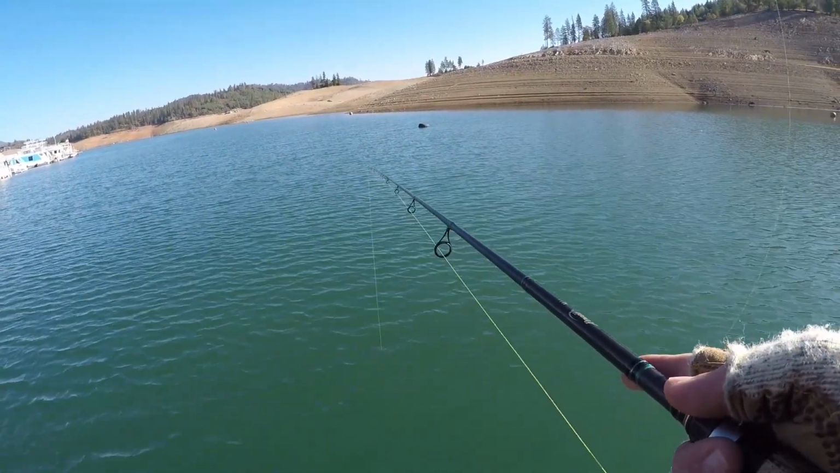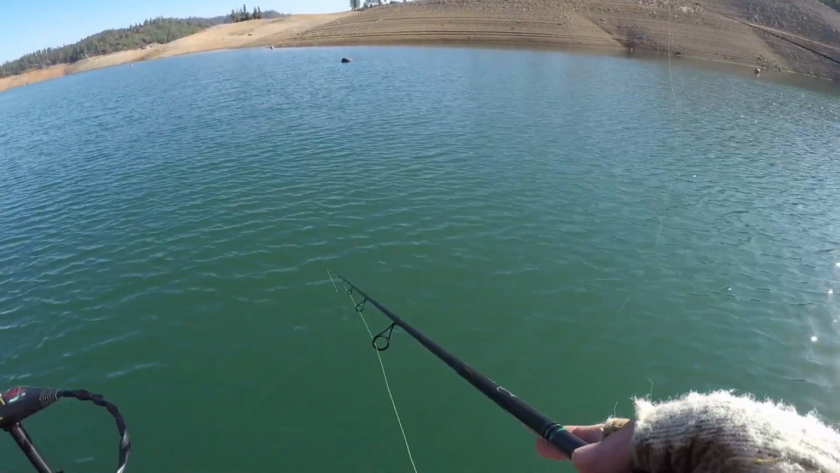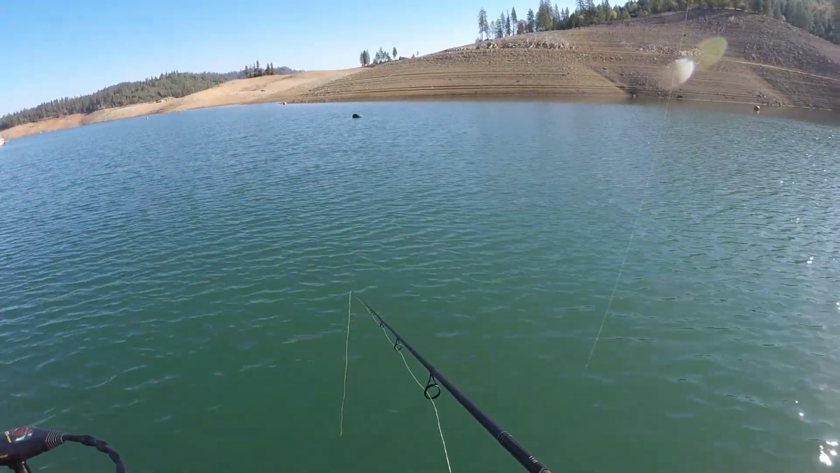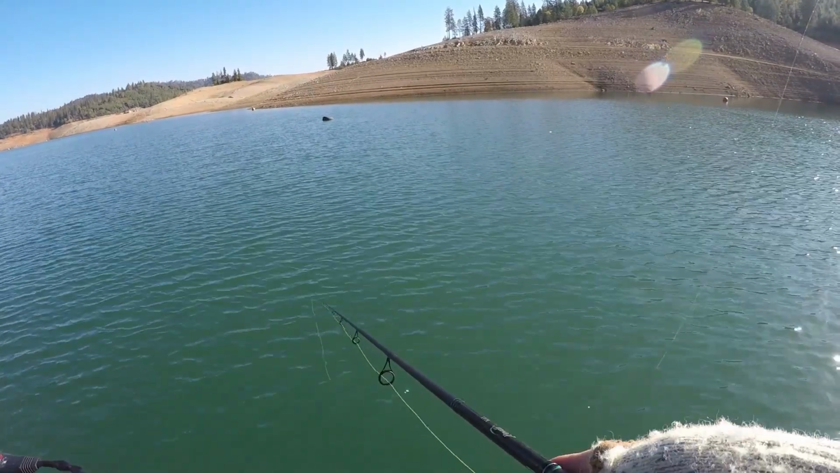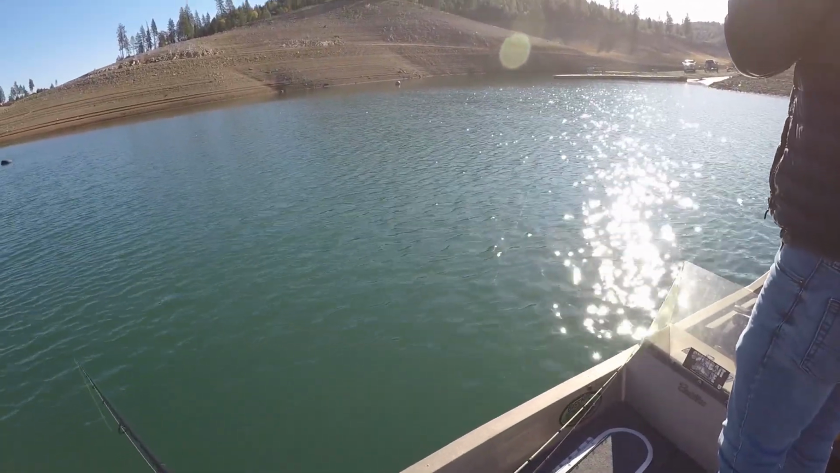I've had a ton of bites already. I had 2 steal my worm. It must be dinks, huh? It's gotta be. I mean, I'm not hooking them. That's not a dink. That's a good one. Decent.